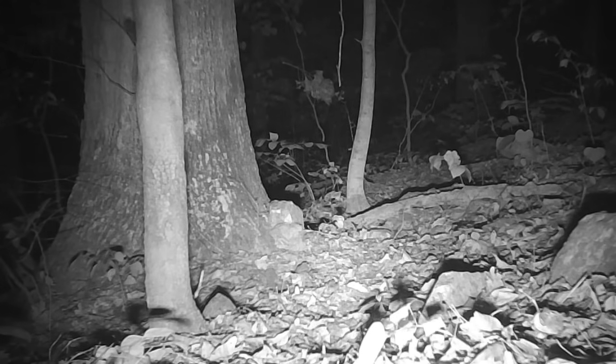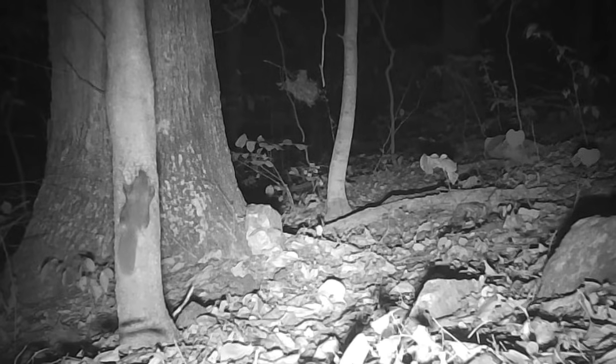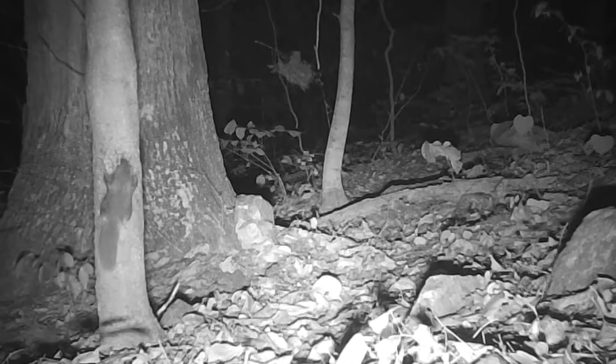And they are quick. Here's a close-up. About the size of a ground squirrel, but they can fly. Beautiful little animals. So that's the flying squirrel.